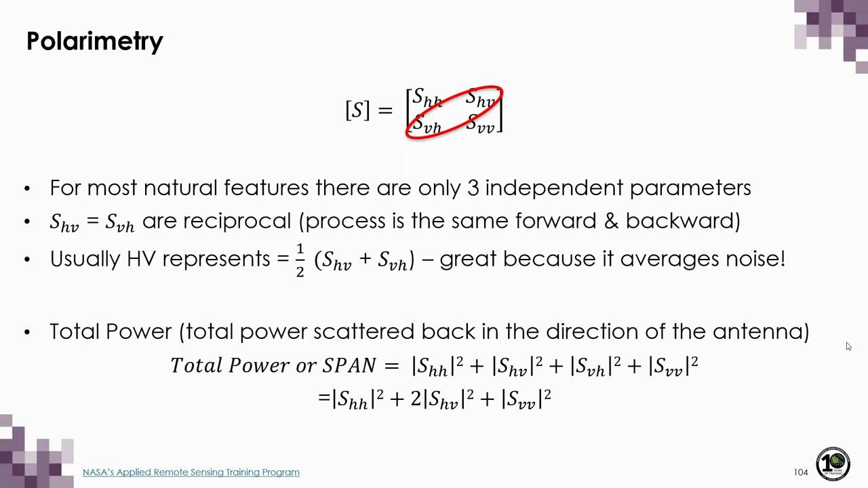This is advantageous because it provides a more accurate estimate of what you would call your cross-pol returns. And this is great because returns are typically low and closer to the noise floor for these channels. So averaging improves their estimation. And when we do this averaging, it makes these elements equal, and our matrix can be said to be symmetric.